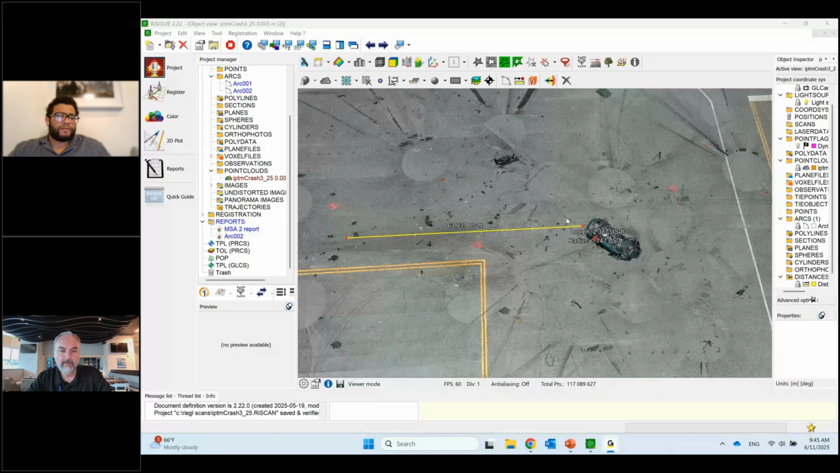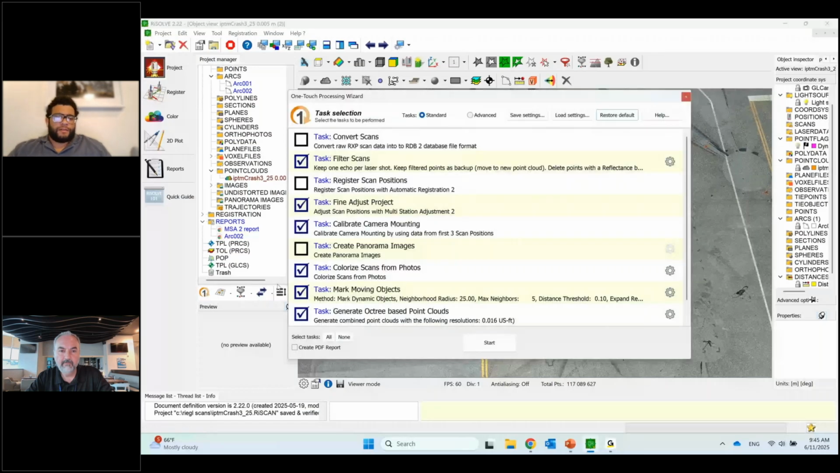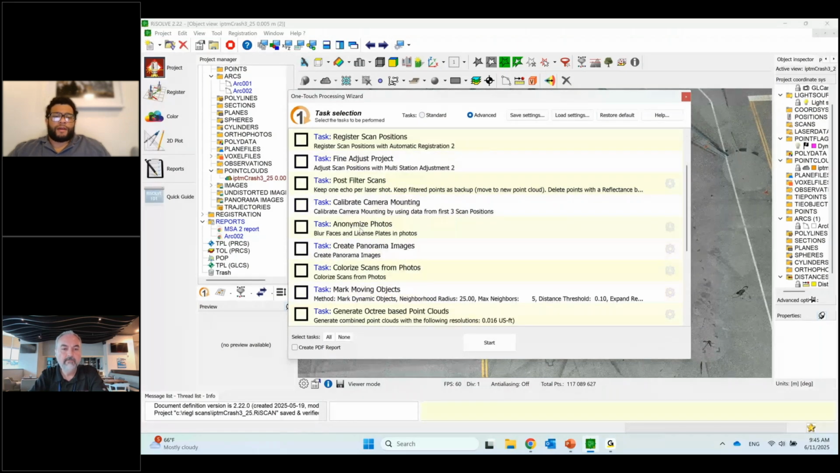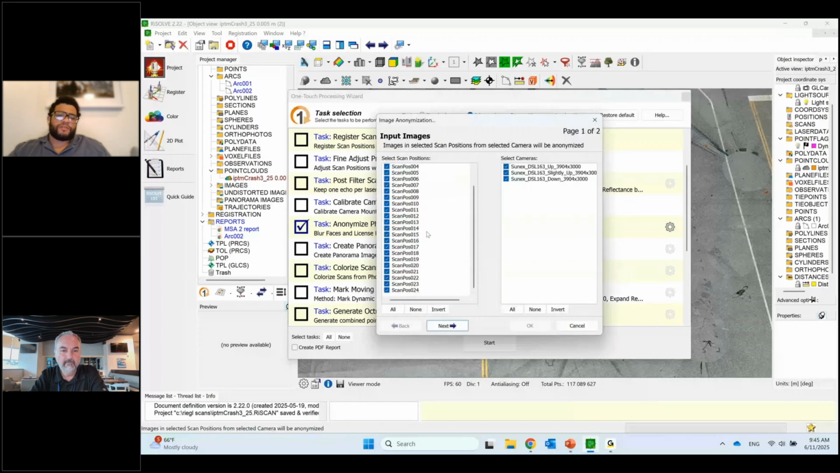It's happening in both places. On the scanner itself, you can enable it, and the scanner will blur the images before it actually saves them, so you have no issues with that. Or you can go into the software and run the anonymized photos task here. That task will automatically blur the images for you in post-processing too. And there are some settings behind it. You can choose which images or which scan position images you want to blur.